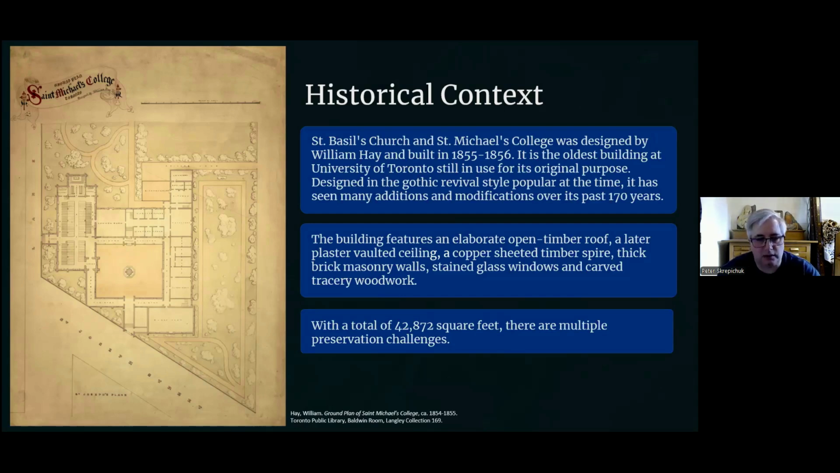There's also the brick, which came from just north of here in Yorkville, and the timber, which came from around here as well. And it was all built over the course of 2 years. It started in the fall of 1855, finished in the fall of 1856.